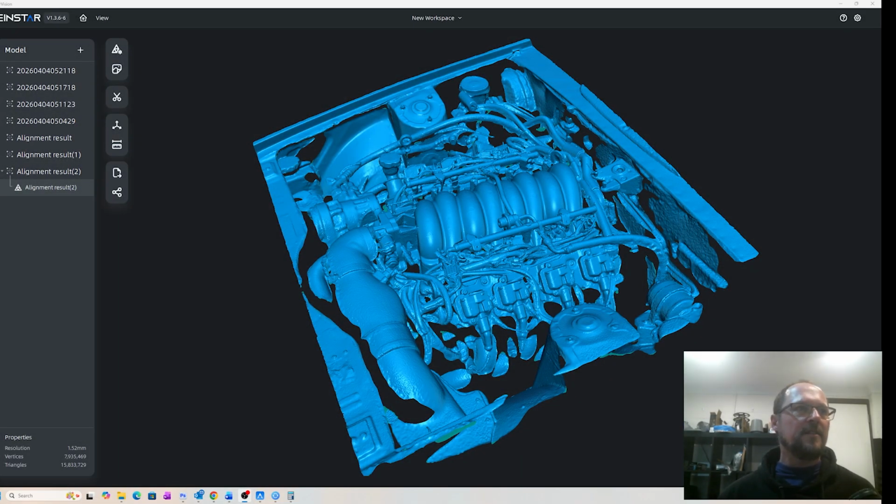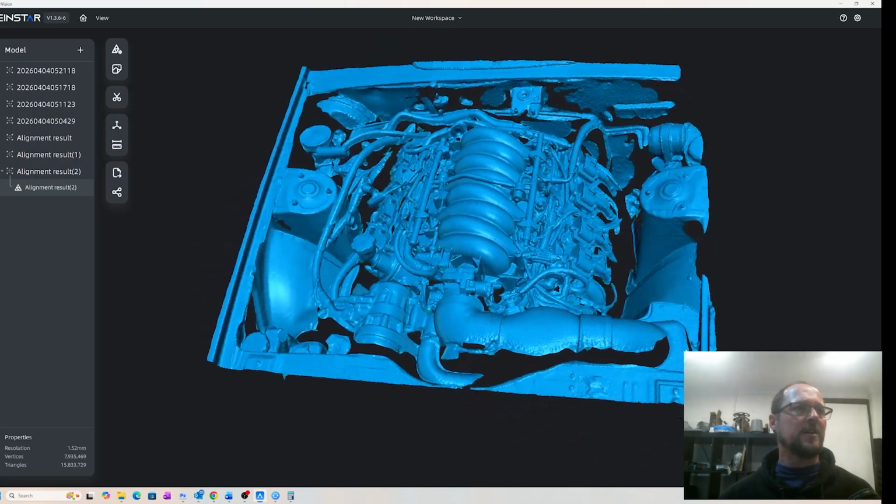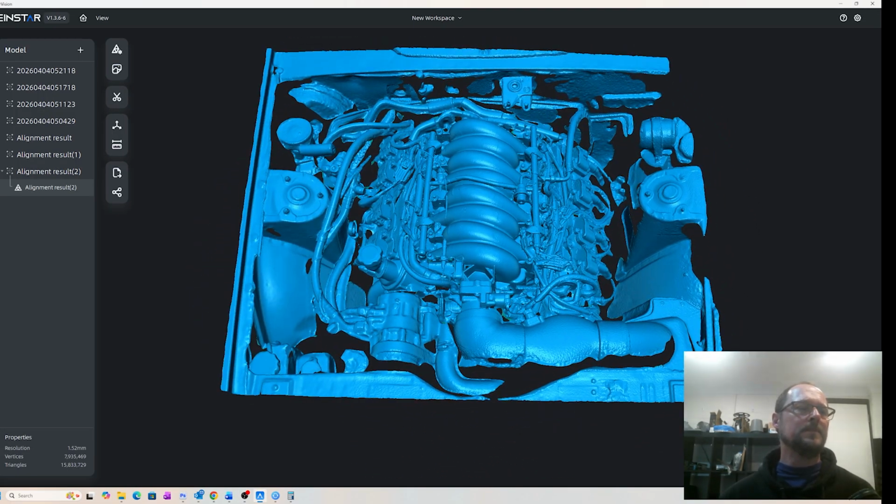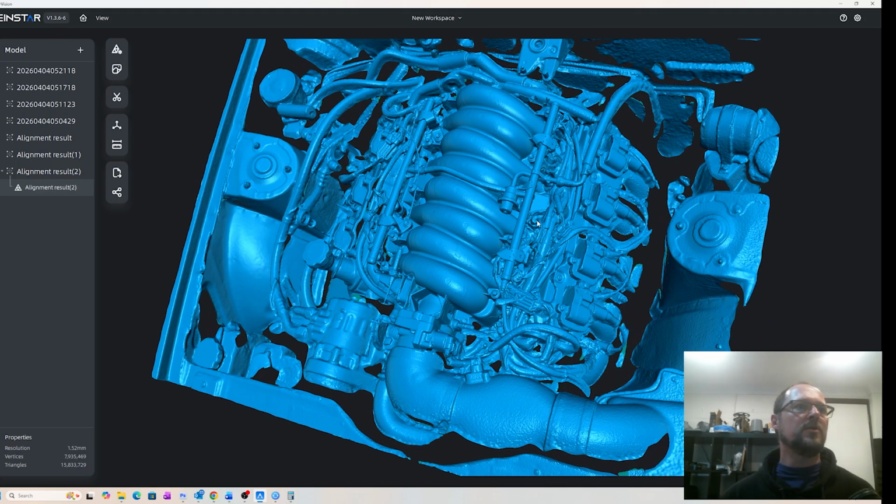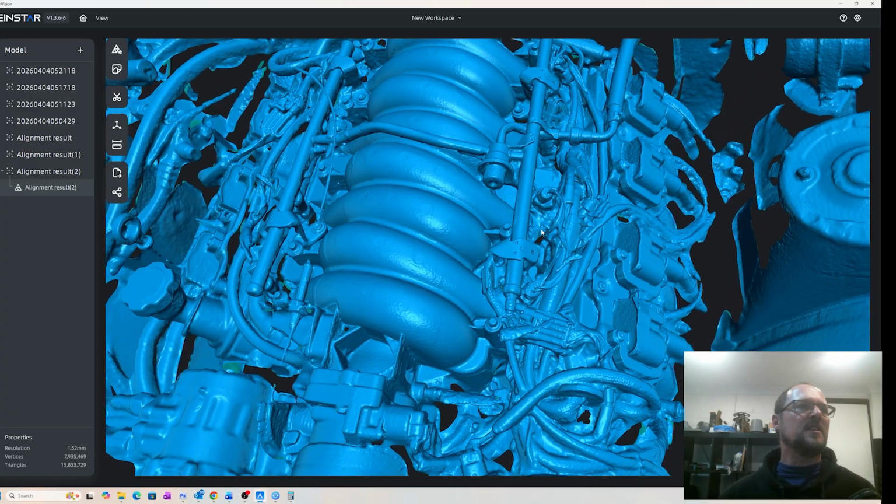Right, so let's dive straight into comparing scans of the Ellis engine bay. This is quite a large scan. There were no markers involved, and obviously everything in here was black. Both scanners did a really good job. You can see this is the Einstar Vega.